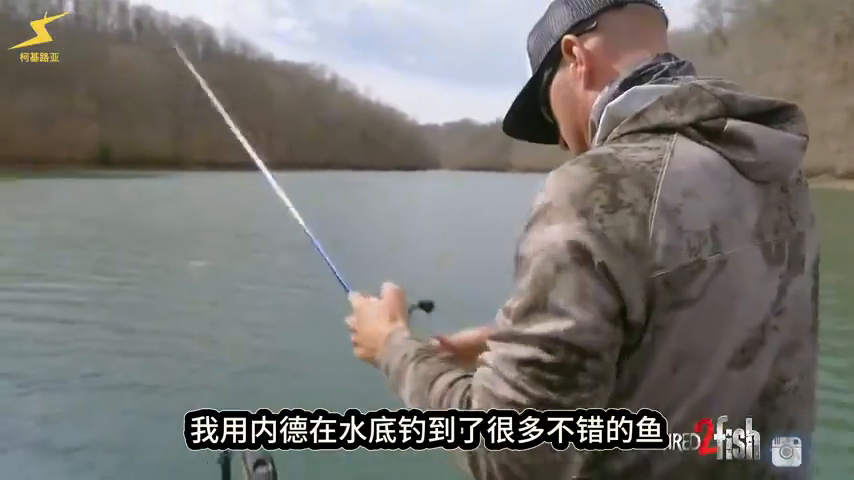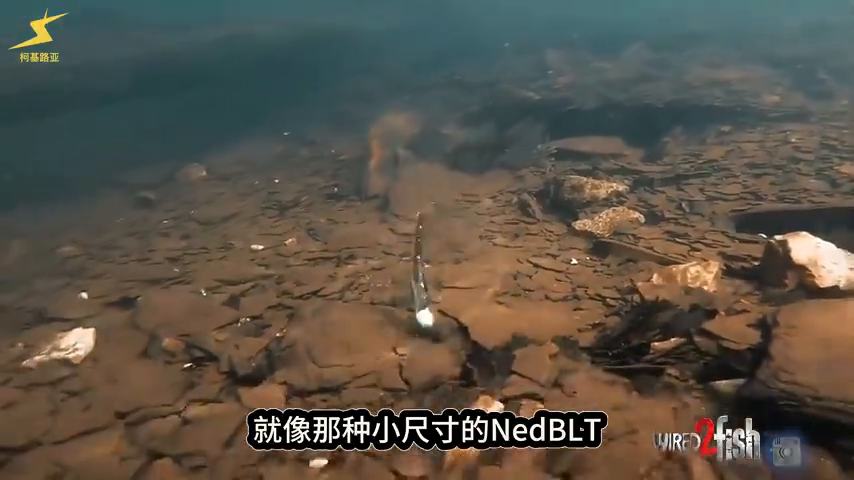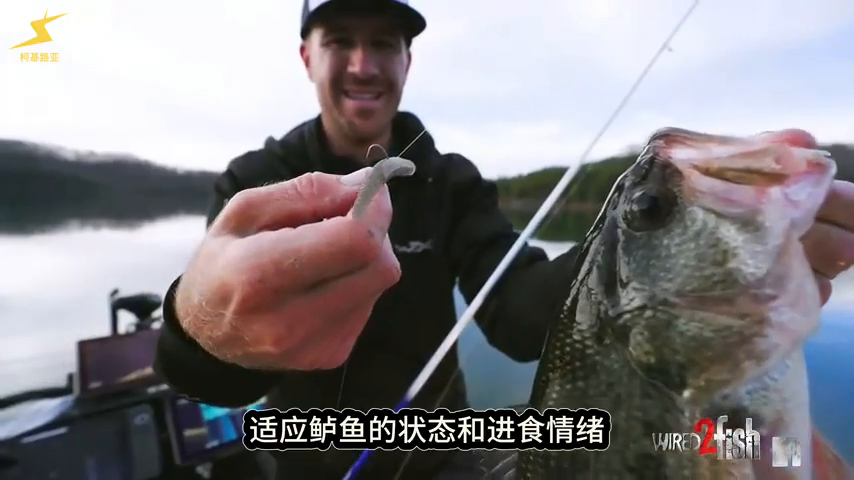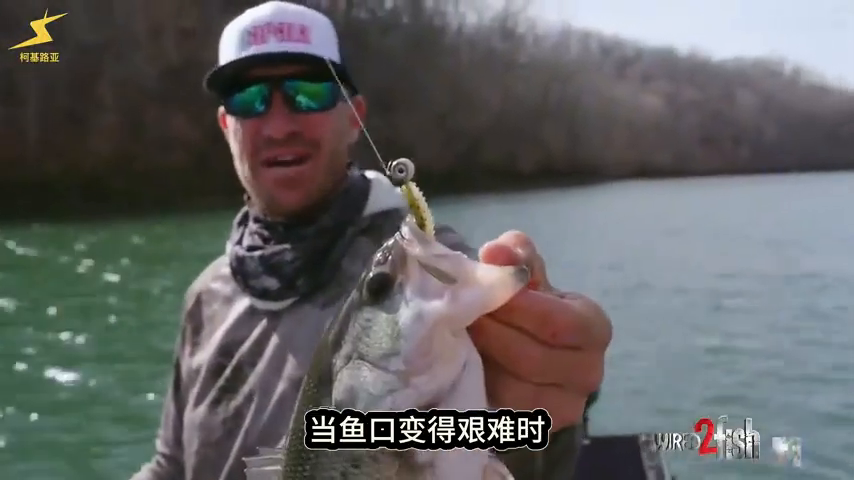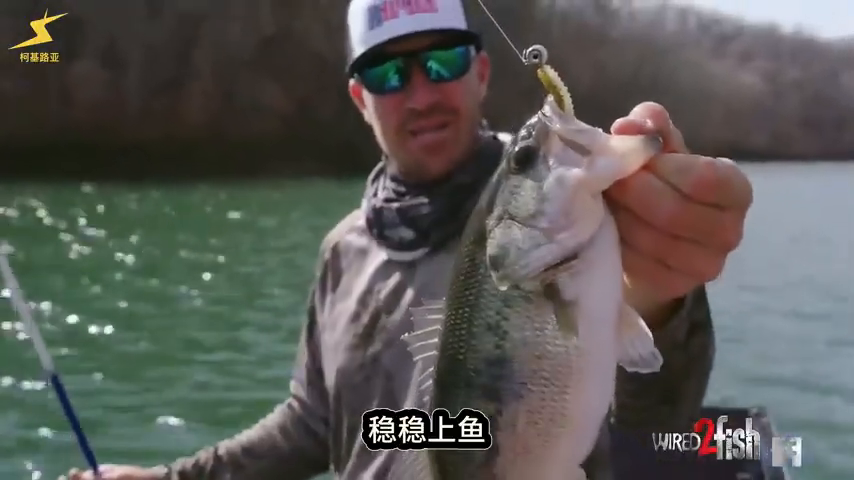I've caught a lot of really nice fish on a Ned rig on the bottom, like a small little Ned BLT, and that's sort of the scenario. You transition and you have to sort of adapt to their mood. There he is, good fish right there. When the bite gets tough, pick up that Ned BLT and it just gets bit and flat out catches them.